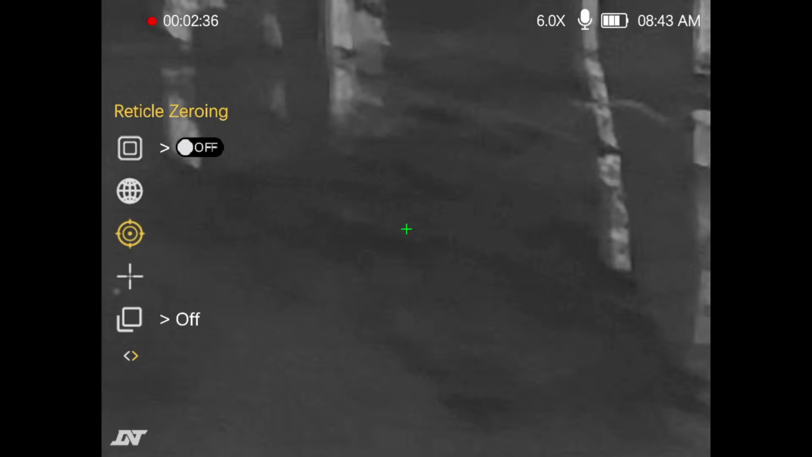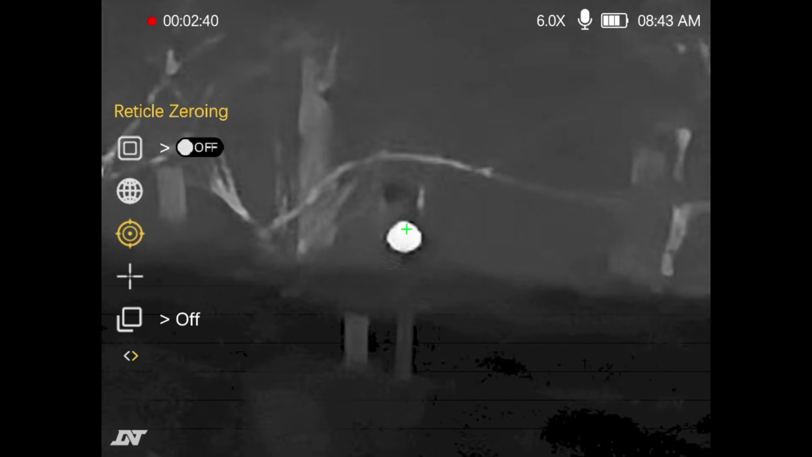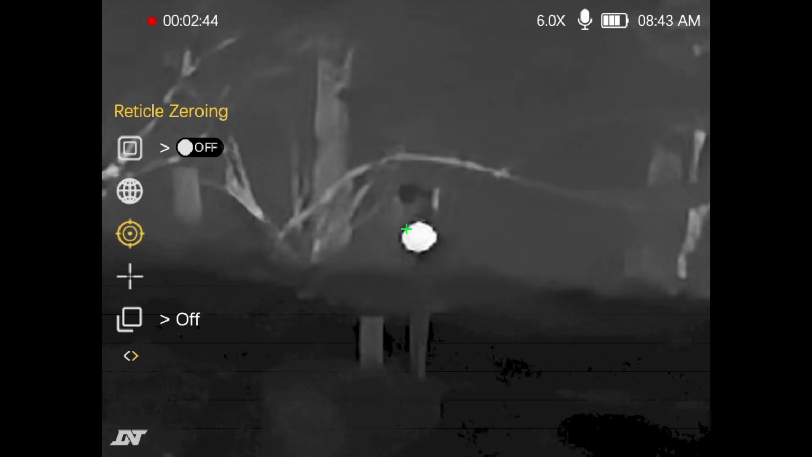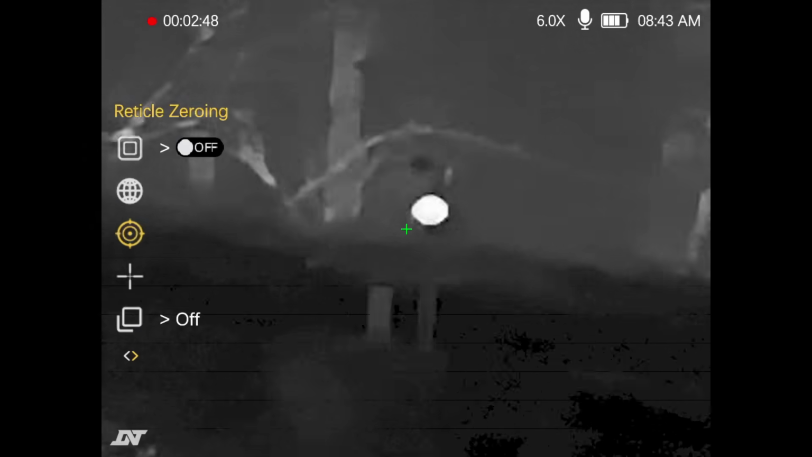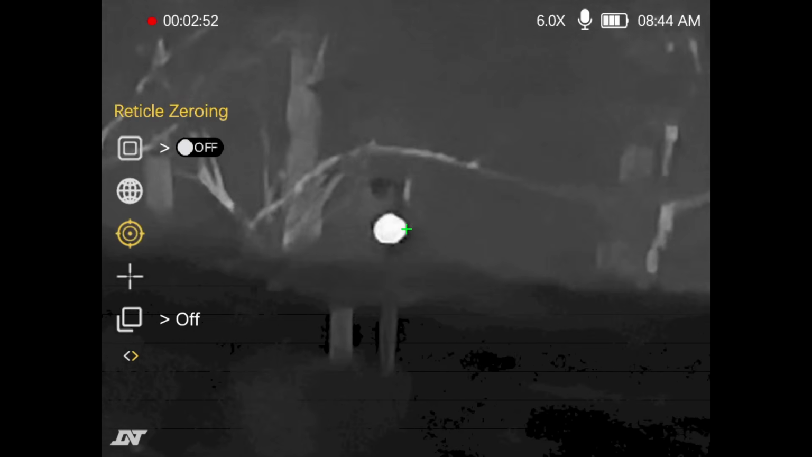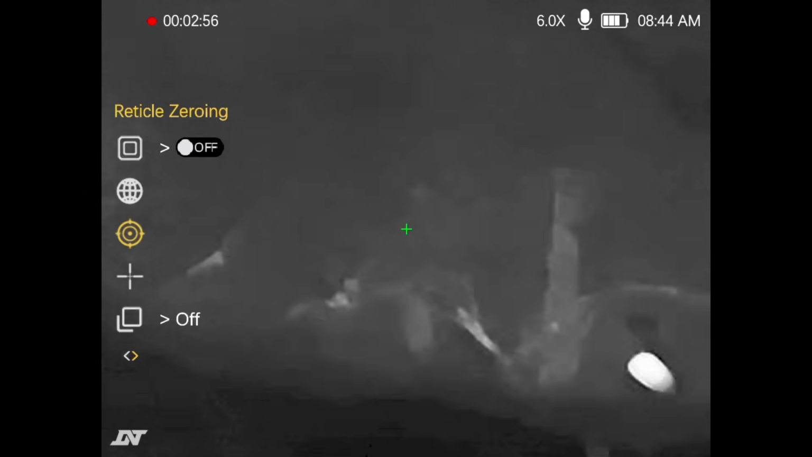All right, I'm gonna send it again. So now we're gonna aim directly center mass at it and see where we're holding is, if it is a one-shot zero or not. Ready? Mm-hmm. Try it again. Let's do a confirmation. Could be lucky. Wow. Don't get much better than that.